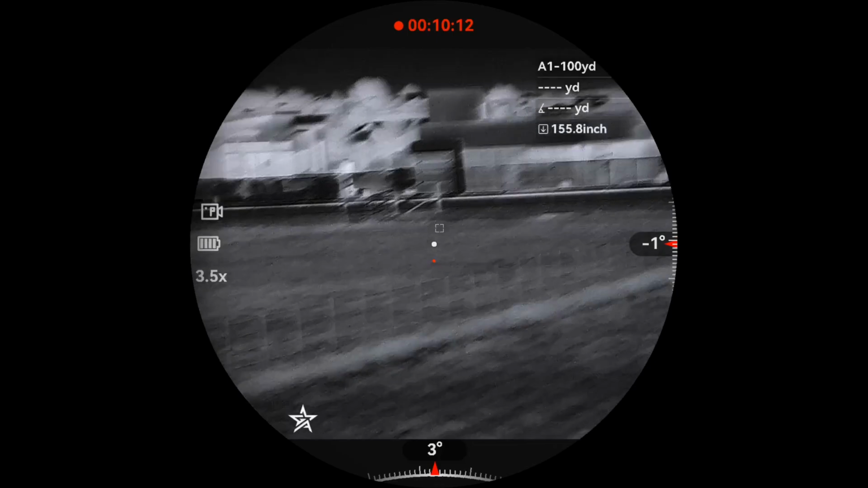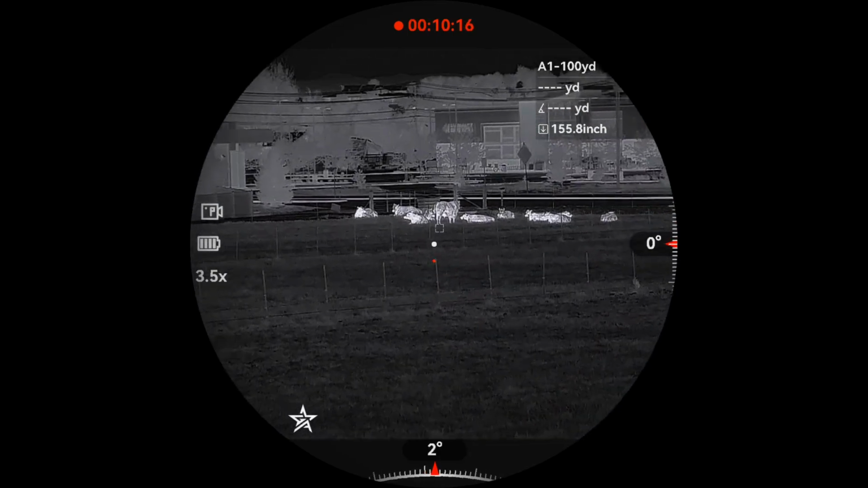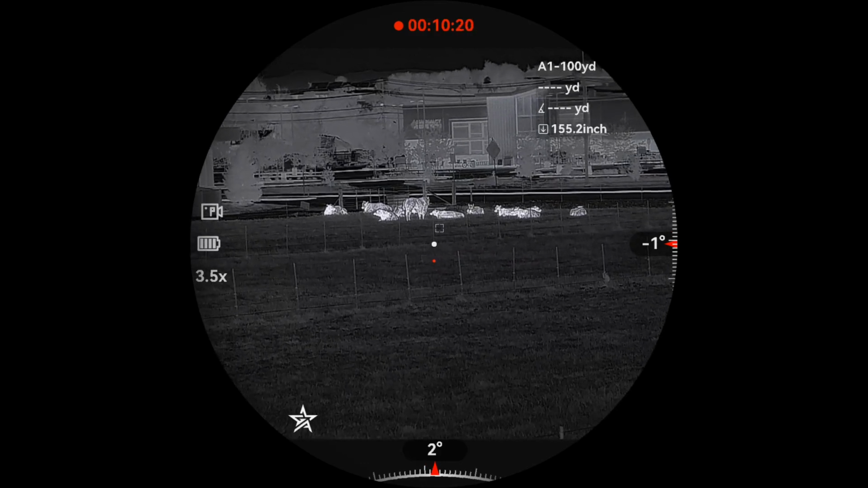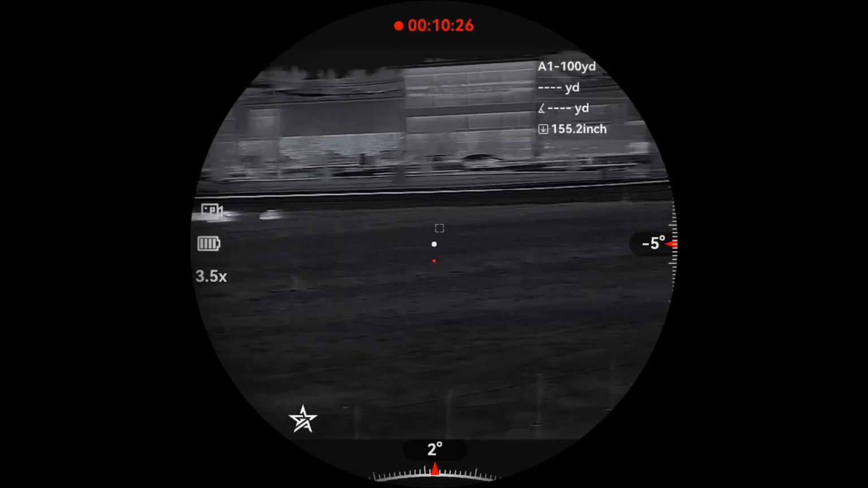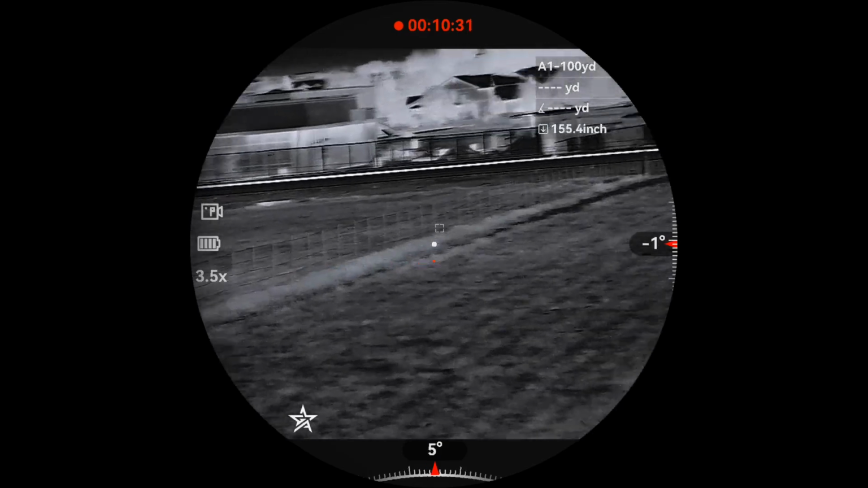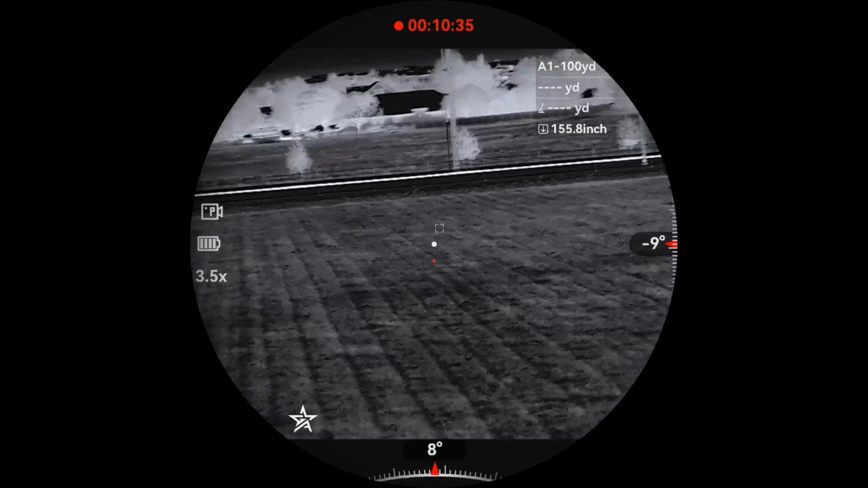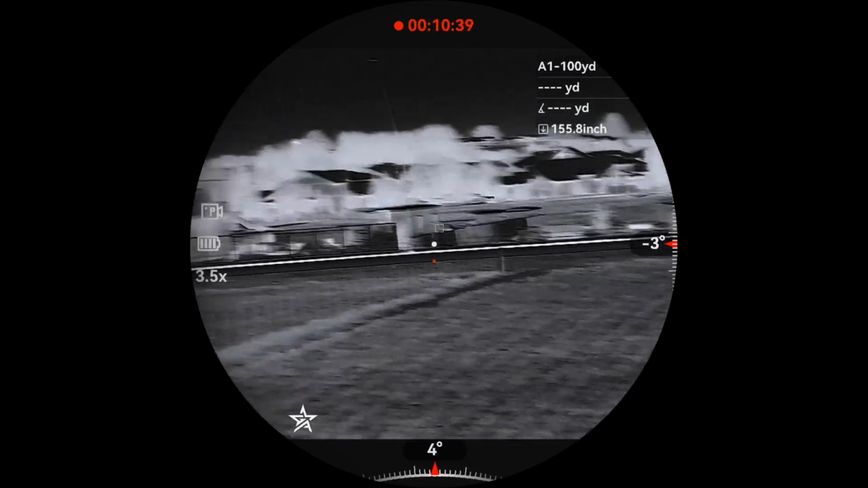And so, just first impressions on this scope. If you're looking for a very compact thermal scope with a rangefinder in it and all the bells and whistles, one that can work on a bolt action or works great on AR style rifles, you really can't beat this one for the price and the size and the weight and everything. This one's leading the market and all that. So, awesome scope for all that.